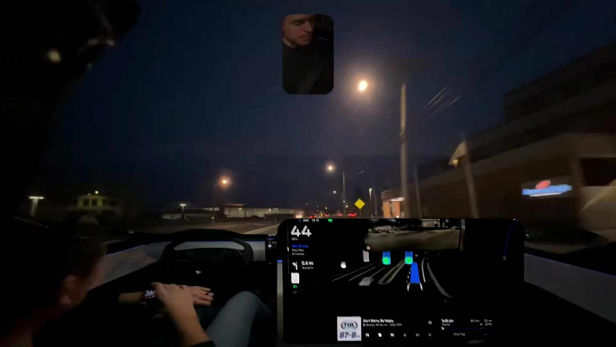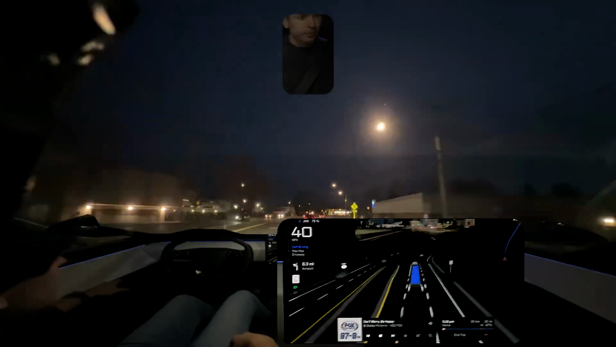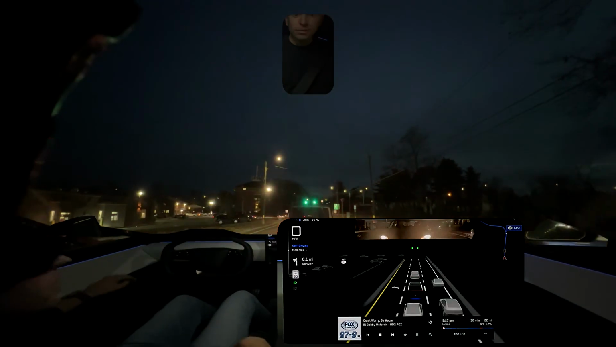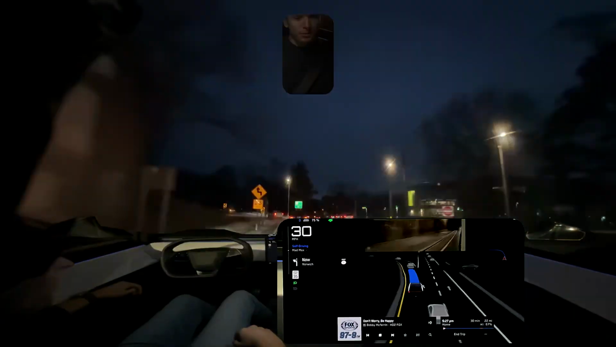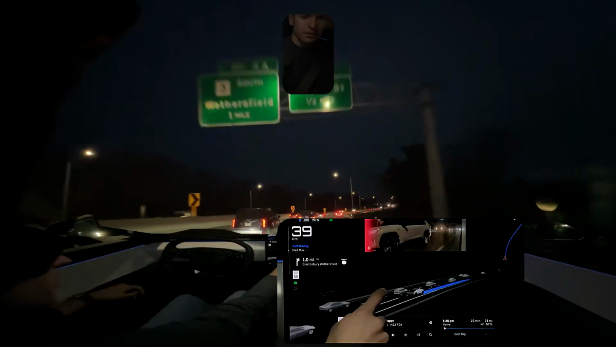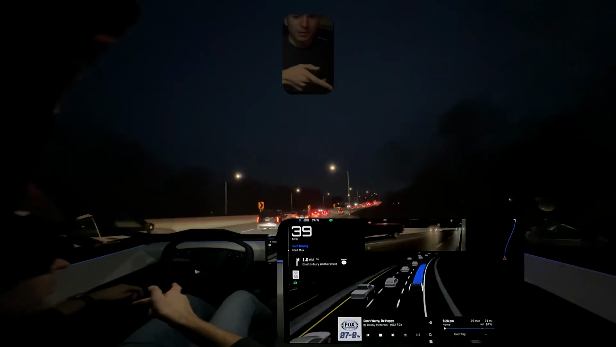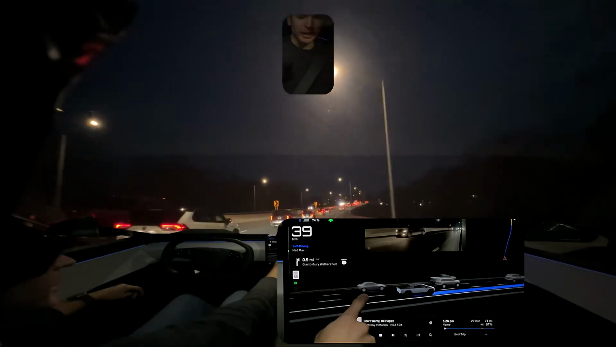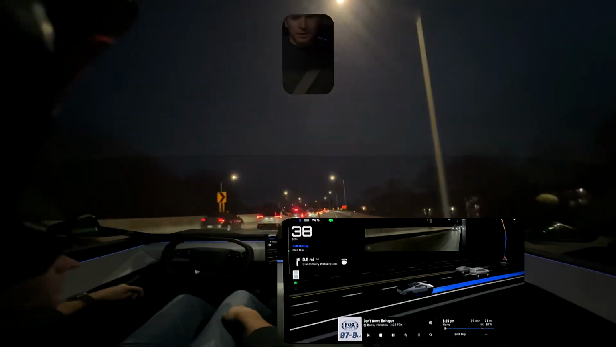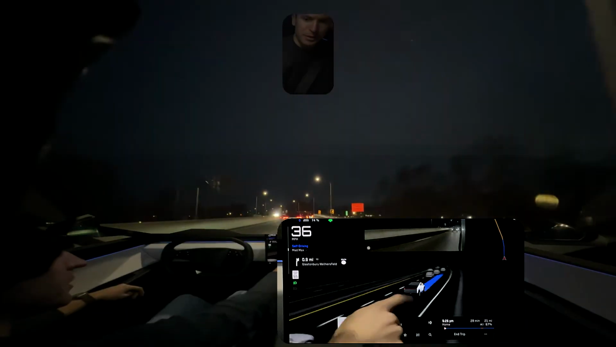Mad Max mode enabled. So again, this is FSD version 14. Alright, so we have a car directly adjacent to our left as we're getting on Route 2 south here. Kind of a situation of closing the gap. But yeah, FSD's handling it fine. The car behind's giving us room, which is nice to just kind of merge on here.